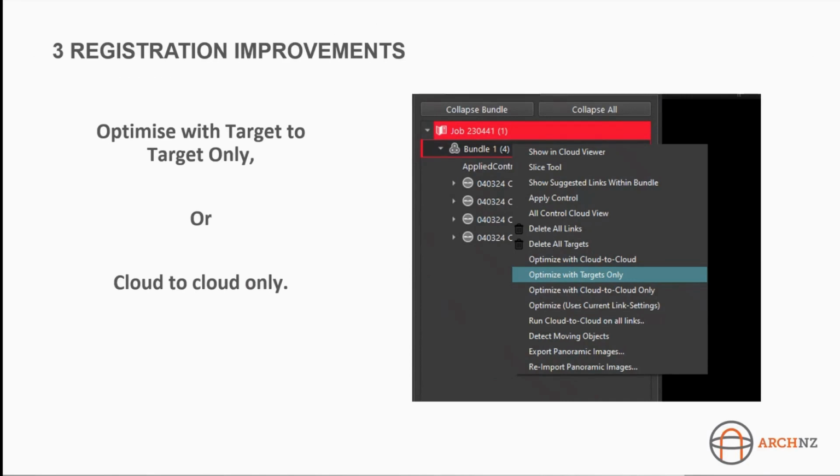So another thing to keep in mind that's come out is optimization options. This one's really awesome. So you can optimize with target to target only or cloud to cloud only. The key benefit with this is that it makes it easier to identify where your errors are coming from. So if you have a very large registration and you've kind of got a bit lost on whether or not your error is coming from those targets or from the cloud to cloud, then this is for you.